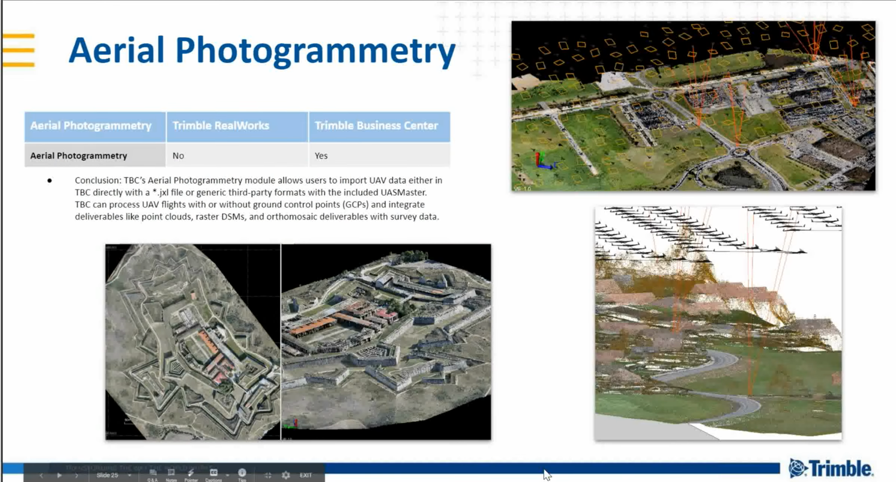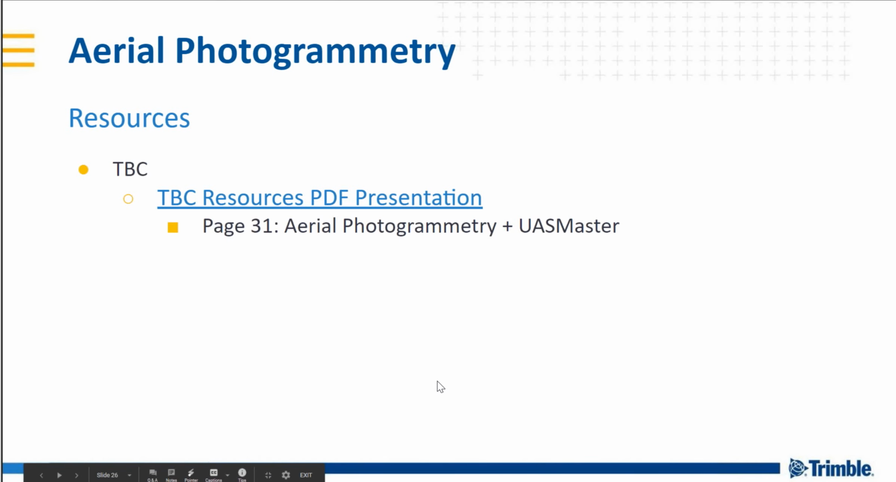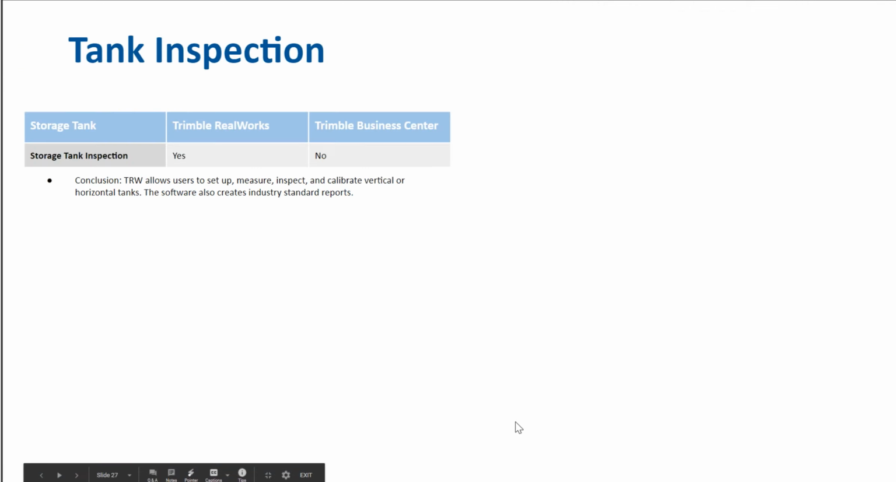Great. Thank you, experts. Here are the resources available to you for TBC aerial photogrammetry.